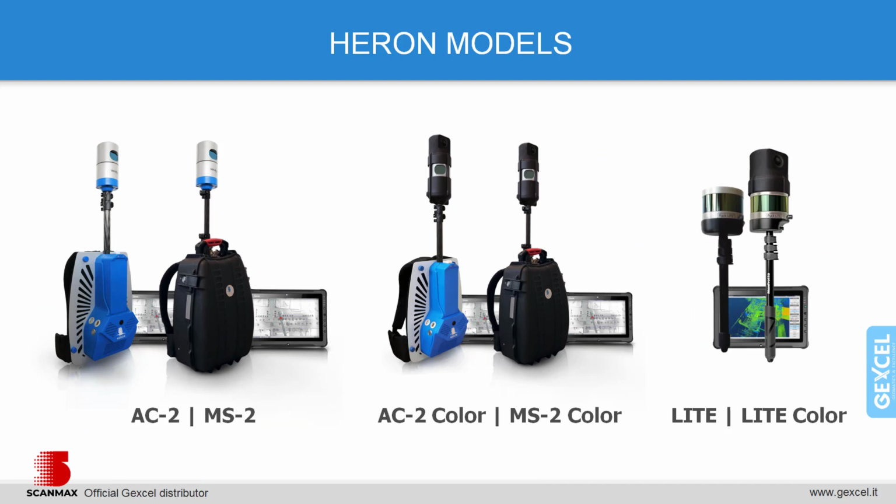Heron is provided in different configurations: AC, atomic control, and MS, mining survey. The Series is available with or without a camera, a 360 degrees panorama camera that also allows taking 5K pictures: shot, stop, shot, and get the 5K image. And the Light series handheld is now also available in a color version. For our purposes, the most suitable system is Heron Light.